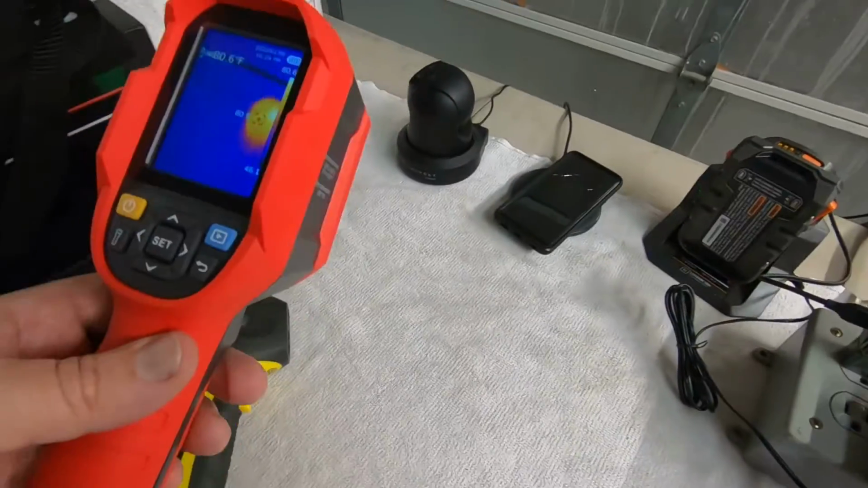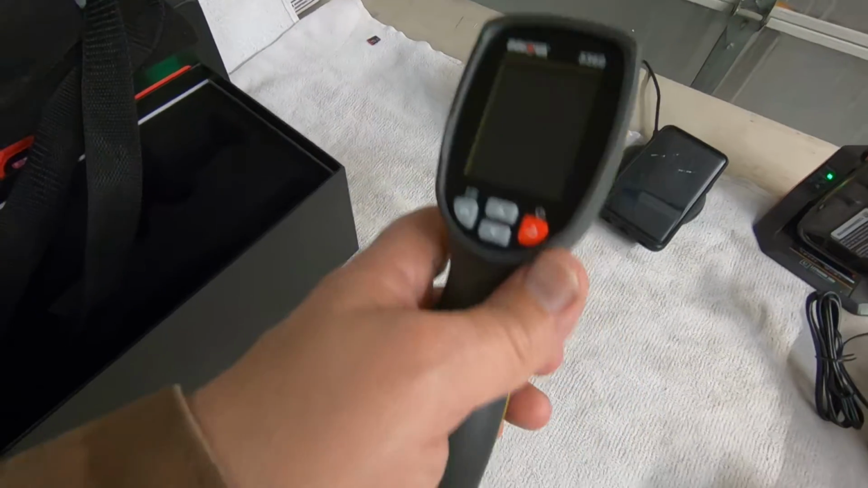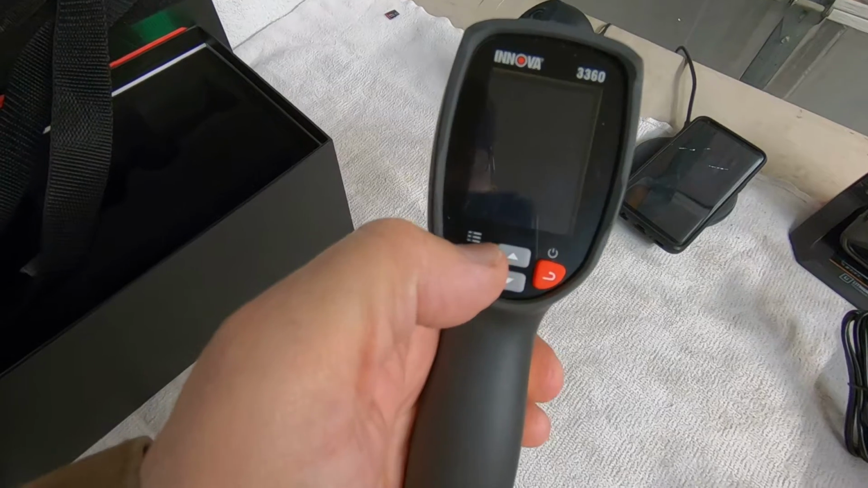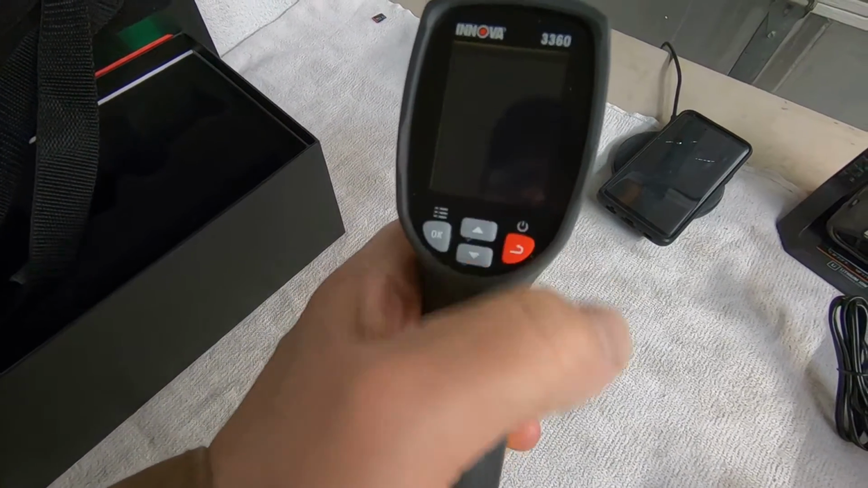Now, before we go into the settings of this, I want to do the same thing with this one, just to give you an idea. Just got to hit the on button.